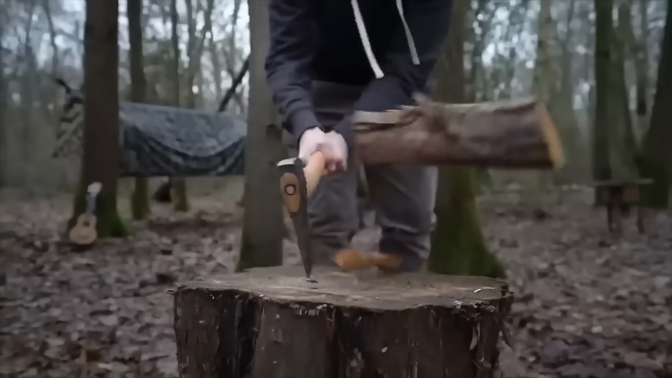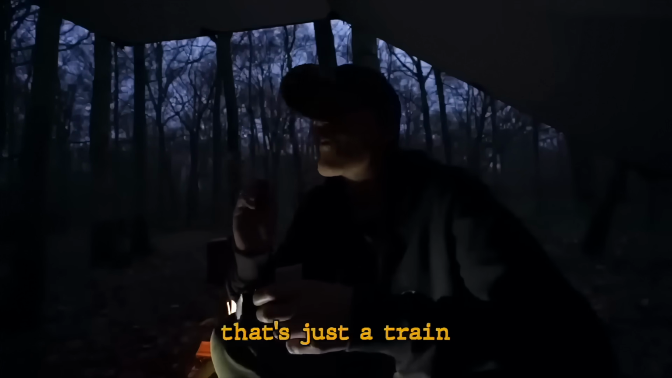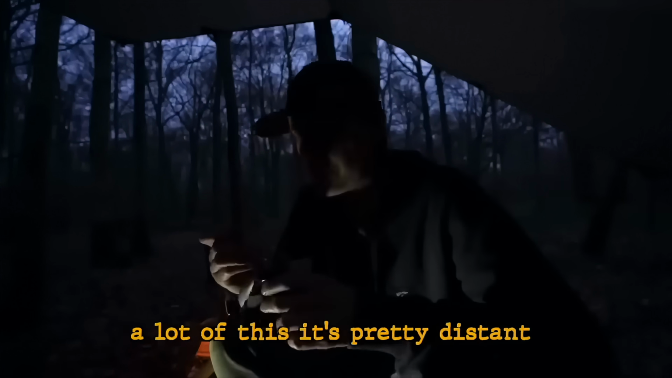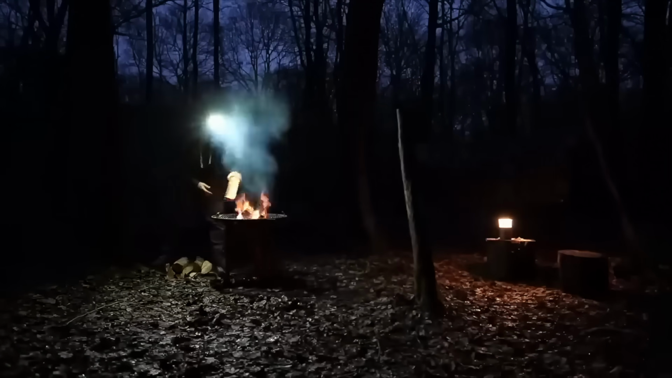As the night deepened, strange sounds echoed through the woods. She tried to shrug it off, distant screams that almost sounded like children. Sounds like kids screaming. That's just a train. Is it a bird or is it kids screaming? That's a bird. That's a gunshot. I don't know if you're able to hear a lot of this, it's pretty distant, but it sounds like kids screaming. Then she thought to herself, no, there's no freaking children out here right now.